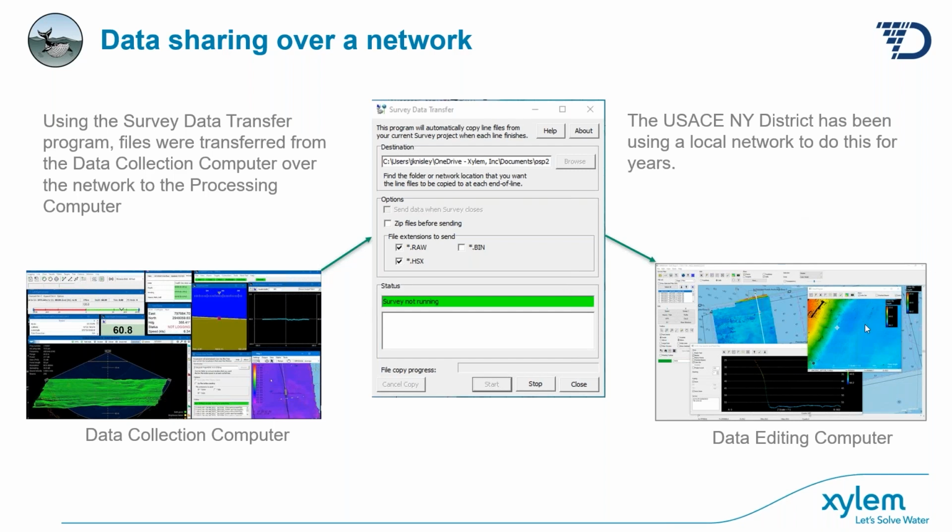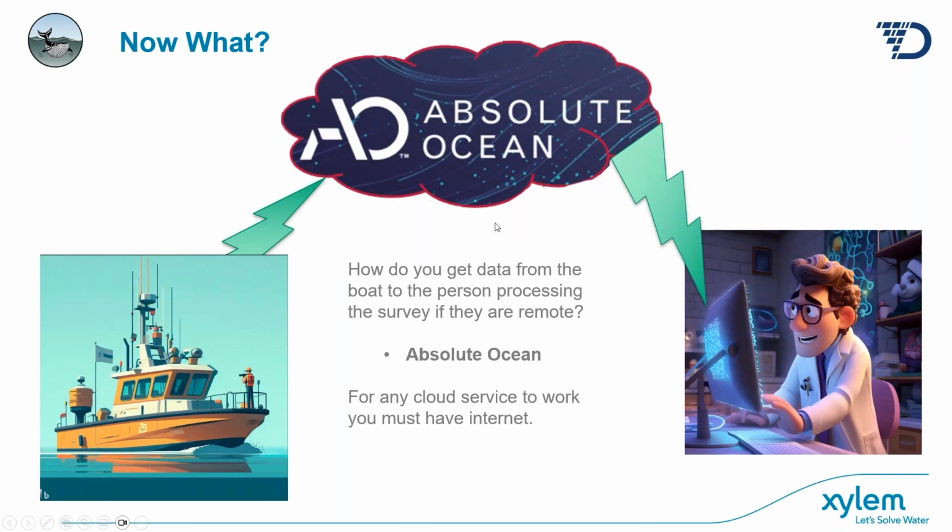And then someone would sit at this computer and they would edit your data. And every time you stopped logging, it was a really fast transfer on a local network from the survey computer to the data editing computer. And it worked really well. But what we're talking about doing now is doing the same thing, with Absolute Ocean as the network in the middle and the data repository.